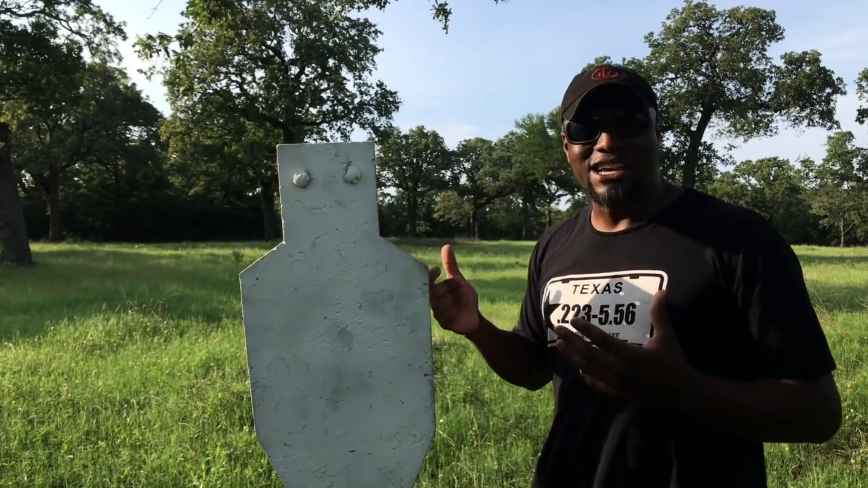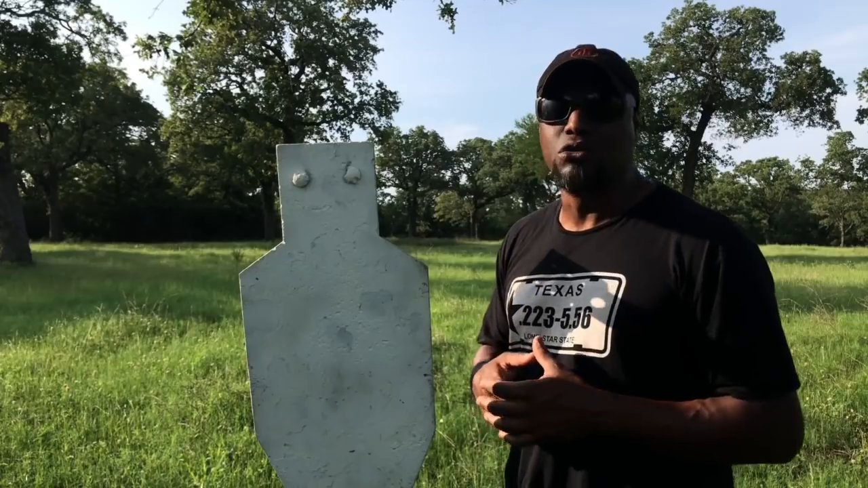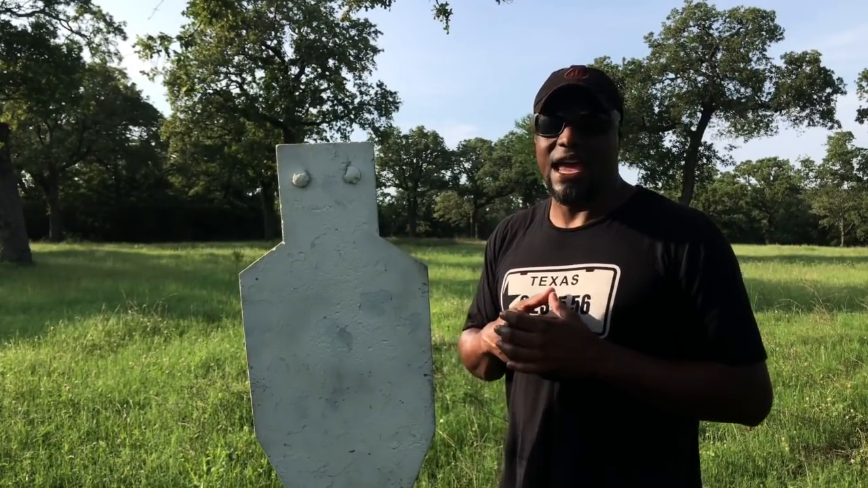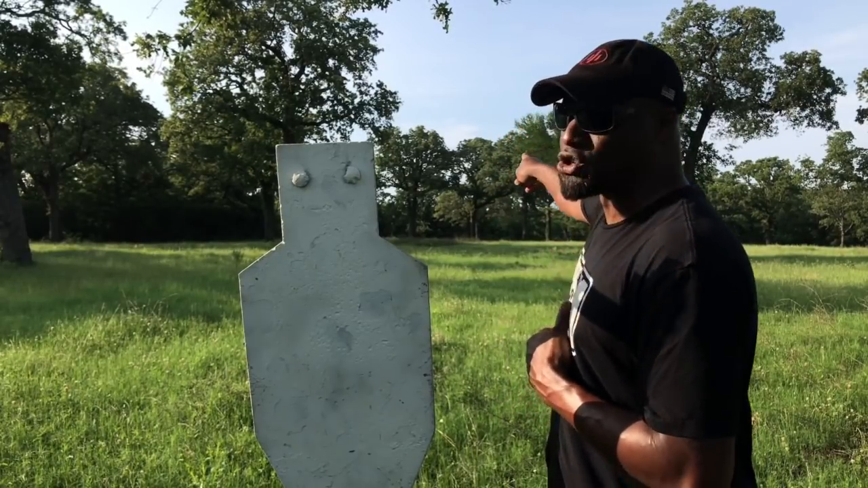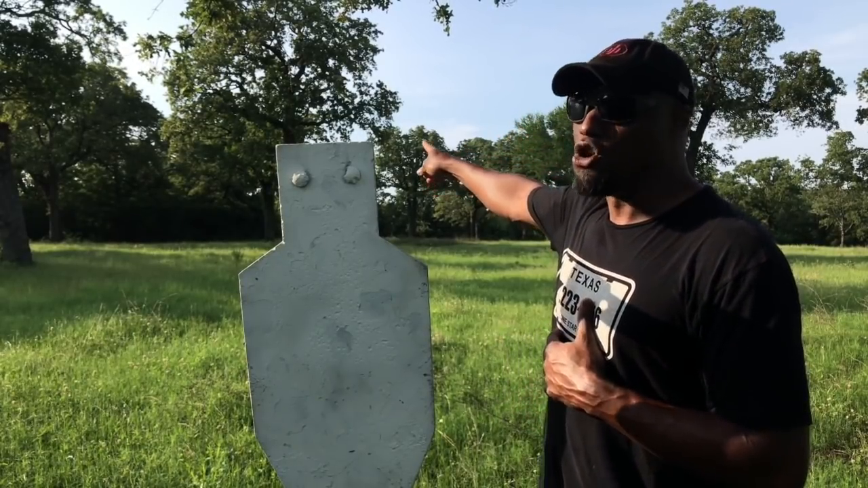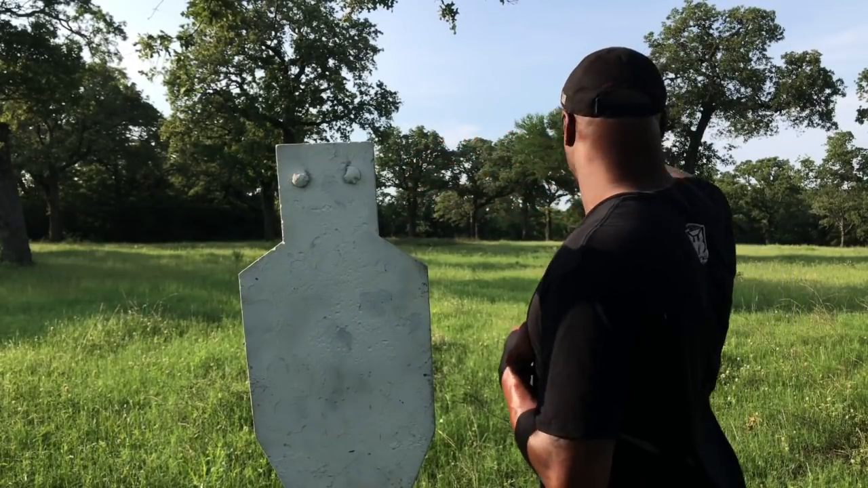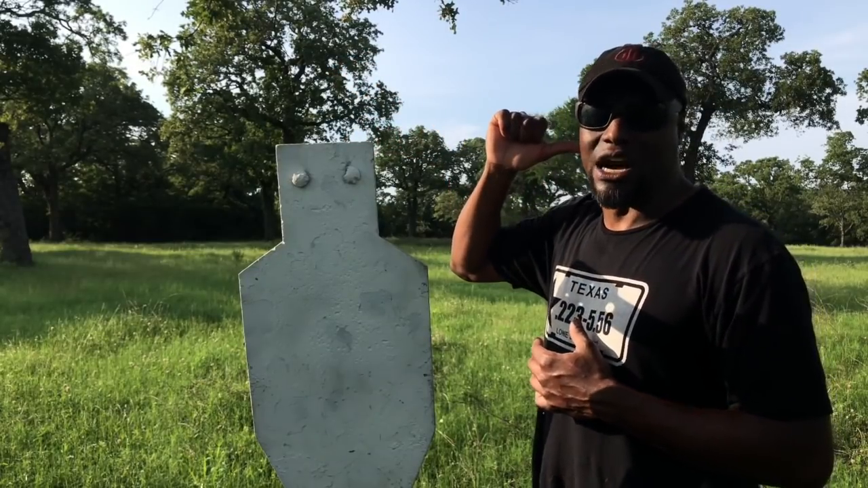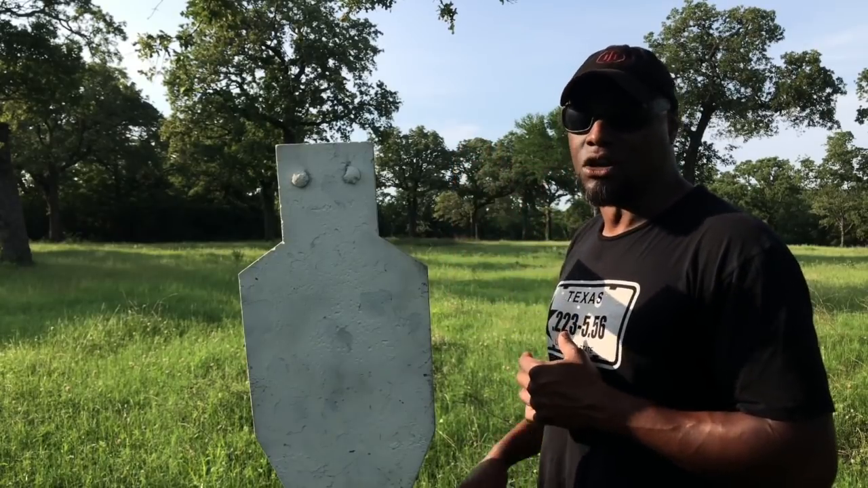I know the range masters are probably going to get a hard on right now. Hey man, what's up with your backdrop, bro? This is private property. It's really big, and there's probably 1,000 yards of these trees straight back, and nobody has any business back there. There's no trails. There's only one road going straight down towards the bottoms, and I can actually see who's coming and going. I'm the only person out here right now, so calm down, all right?